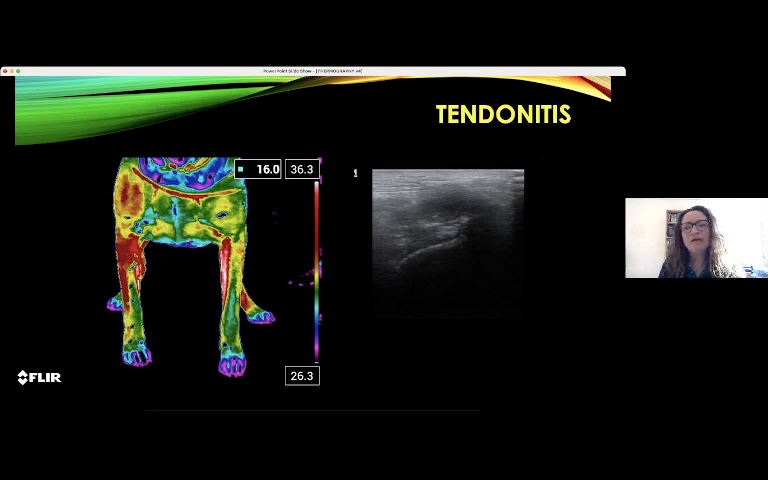It's difficult to have a professional who can perform a musculoskeletal ultrasound in dogs. And thermography can help us very much in these cases.